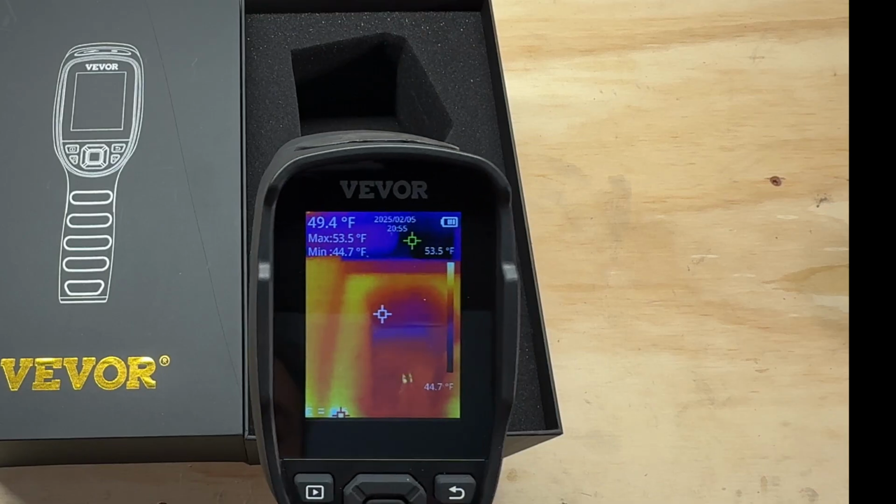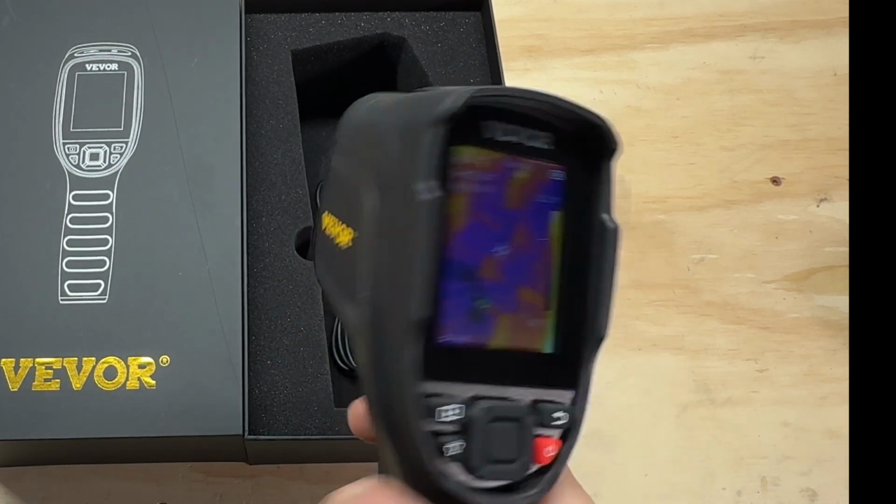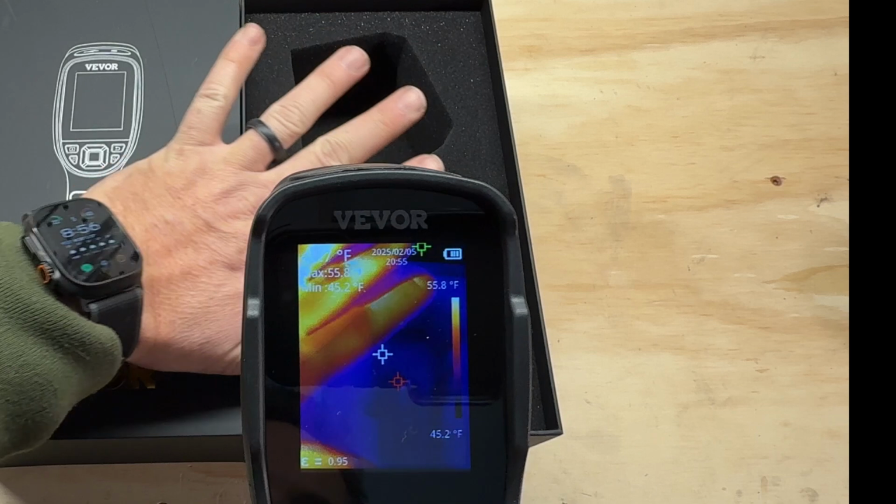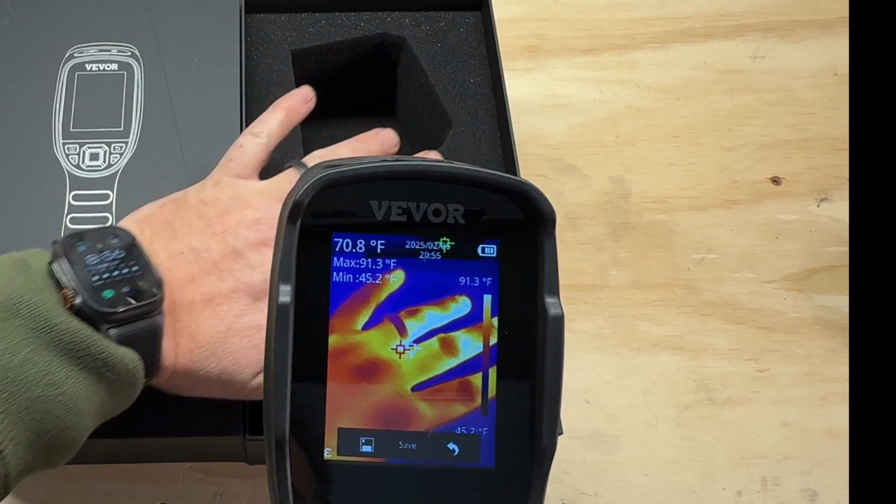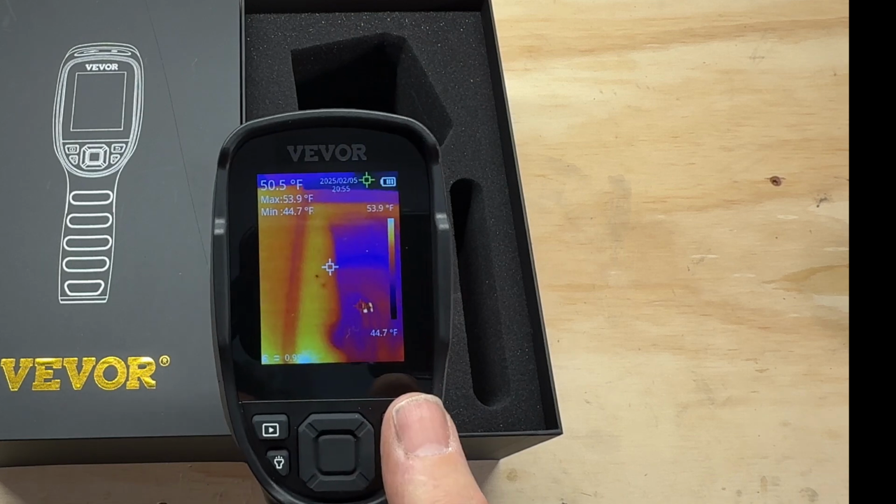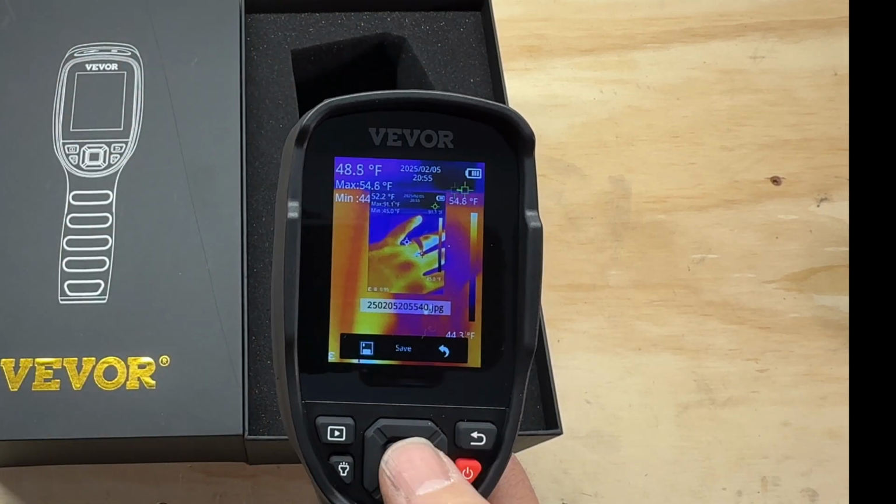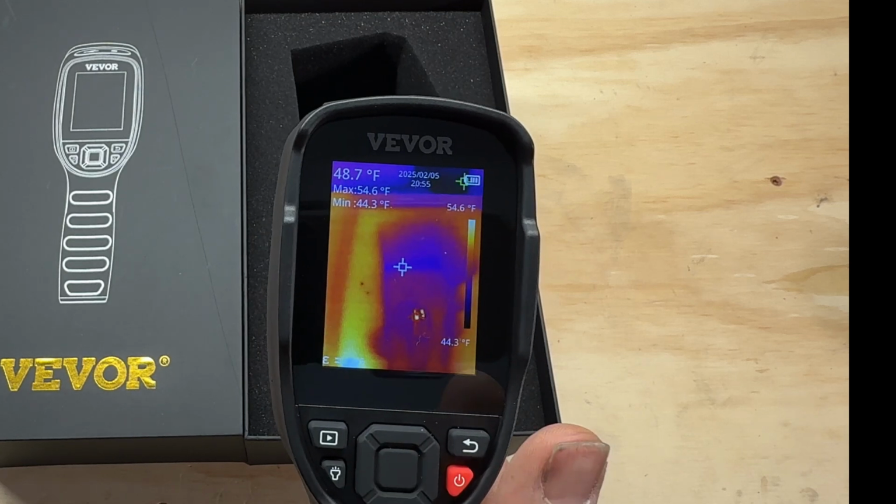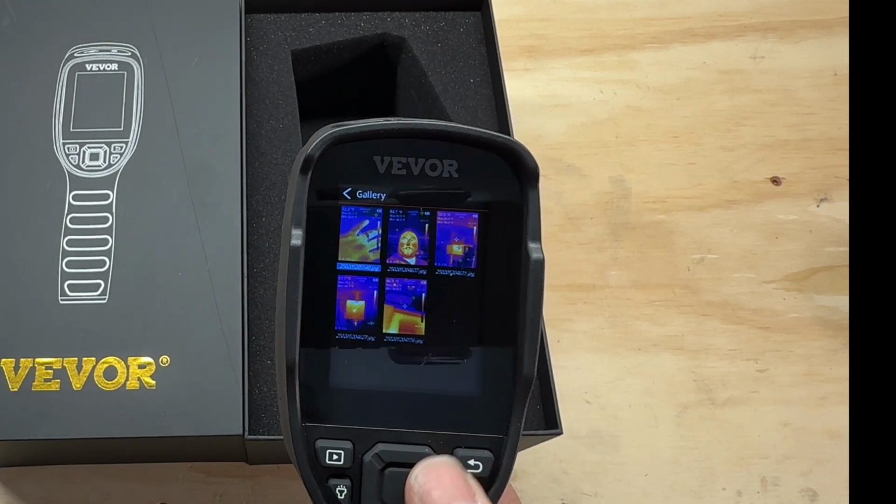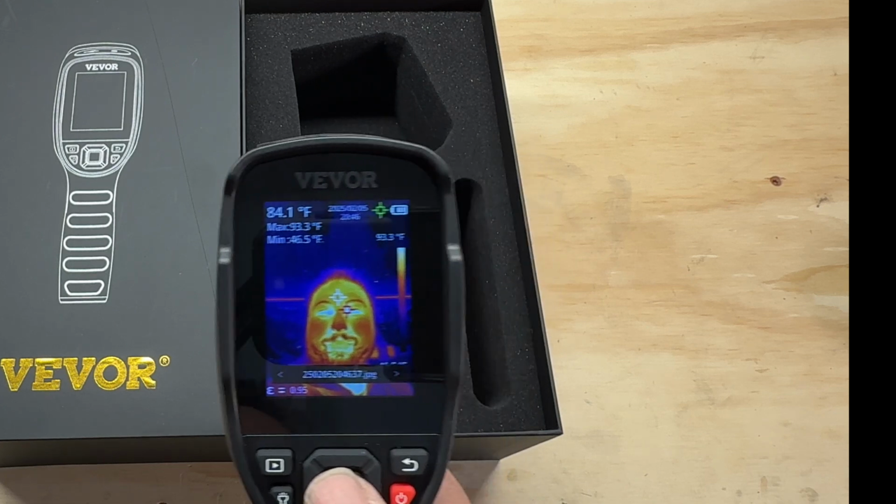card. Now again, if you want to take a photo, you basically just pull the trigger, right? So we'll take a photo of my hand here, and there we go. It's going to ask me, do I want to save? I can hit the back button and say no, so it'll delete it. I'll take another one, and I want to save it, so we hit the middle button, and boom, now it's saved. So when we go back in here, we can see our gallery. And look at that. That's me right there looking pretty hot.